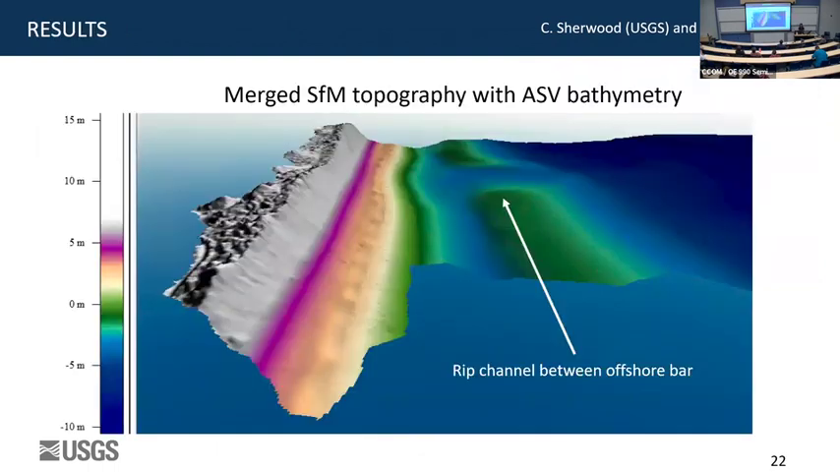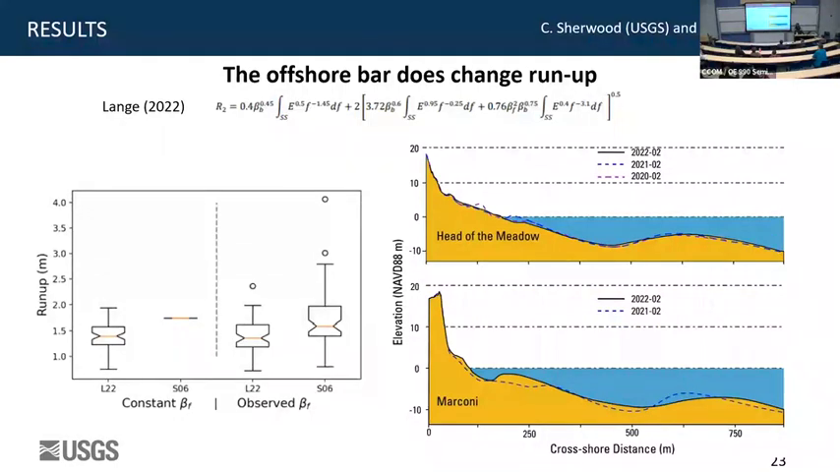So this is a merged topobathy. The entire beach was from the helikite, and this is what the ASV was doing. So we managed to actually get a rip channel in here. But these are the types of topobathy profiles that we're getting, that we can extract profiles from to do some science.